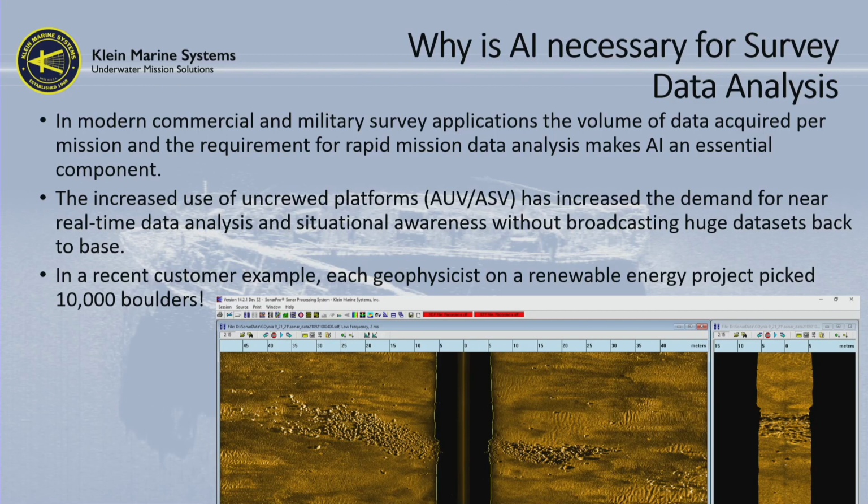So we've been working on tools to improve the human sonar interface. I was chatting to some customers of ours who've bought into our artificial intelligence software. They said that previously in their wind farm jobs, a single geophysicist would digitize 10,000 boulders. I don't know if any of you would like to digitize 10,000 boulders, and that was on every single job. That is a soul-destroying thing. I said to him, digitize 200 boulders, put it into artificial intelligence, and never digitize a boulder again.